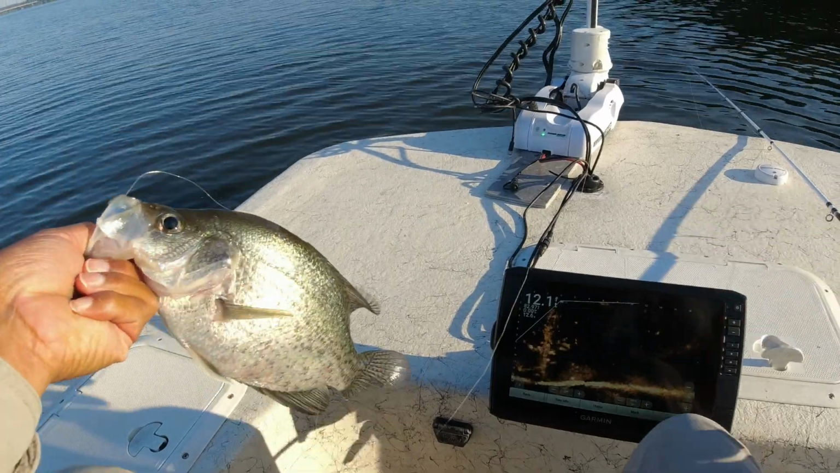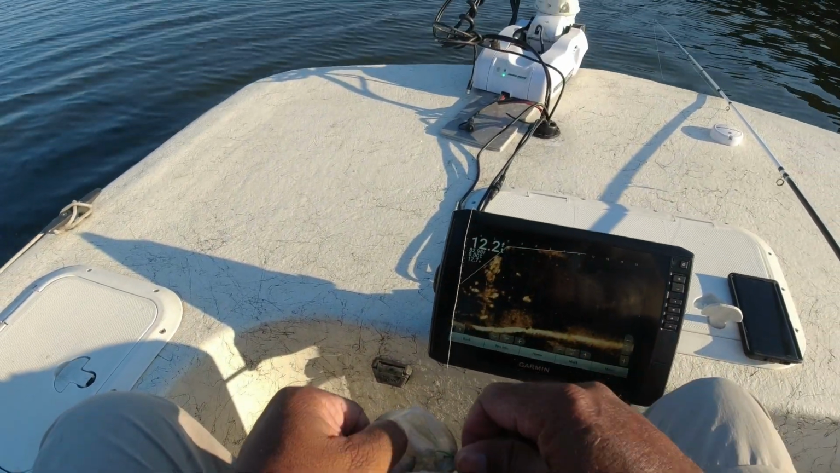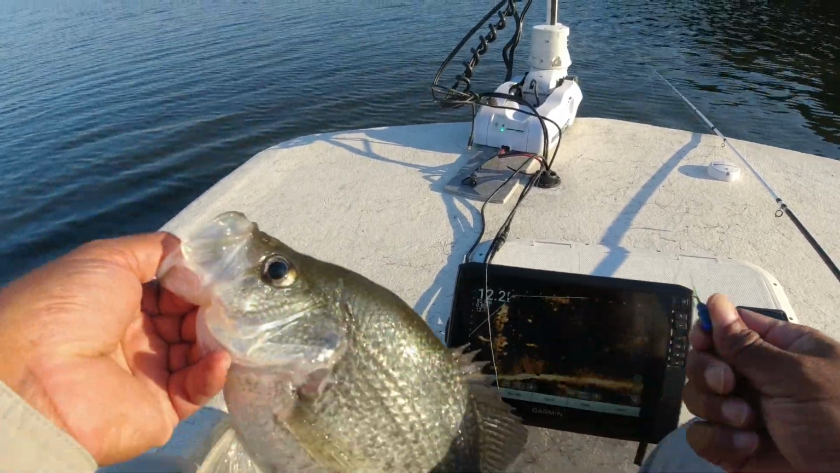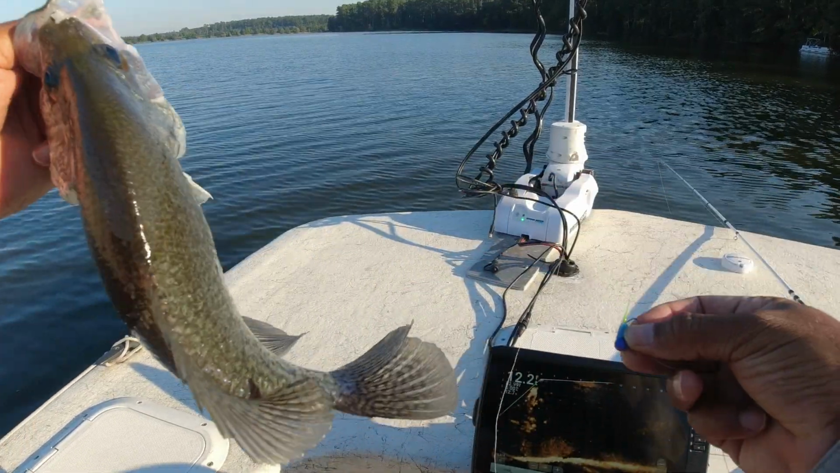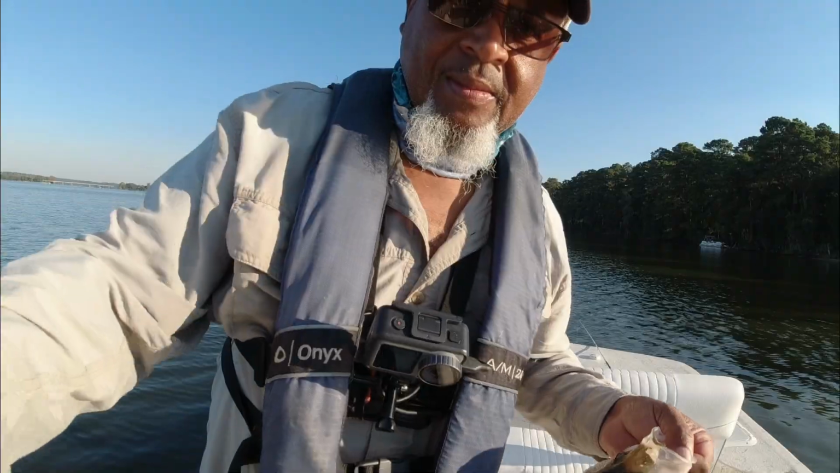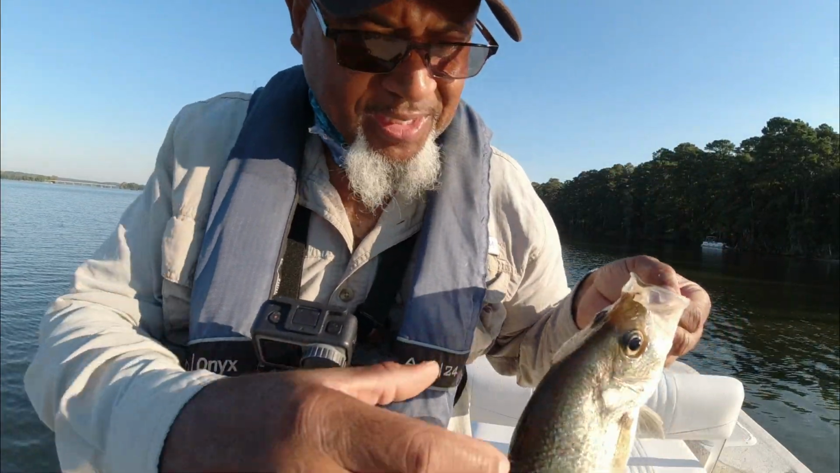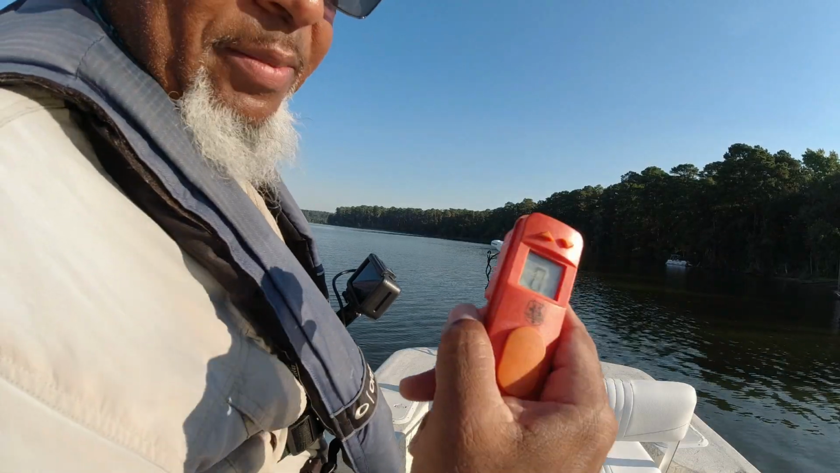Just a great big old good one. He'll do. It's a nice fish. Got to think that joker is... Just look how thick that fish is. Good morning to you. That's number one.